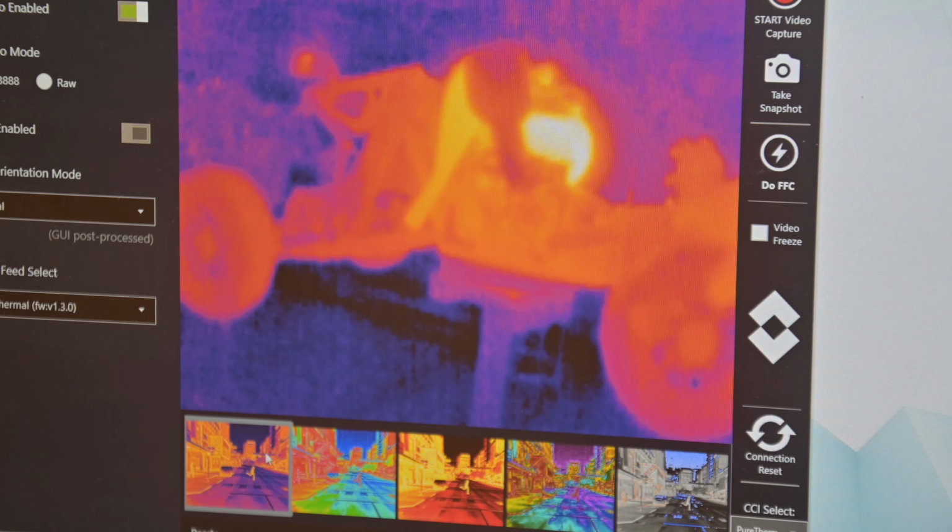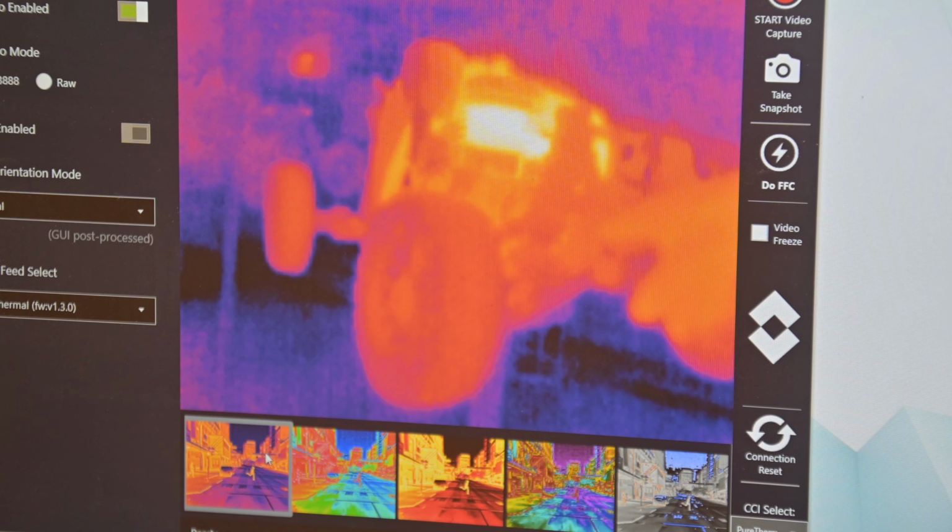And it will rescale when I get my hand in there. It rescales how it's looking at things. You see how it changes when I pull away. I don't see any issues in the front end, the front differential.